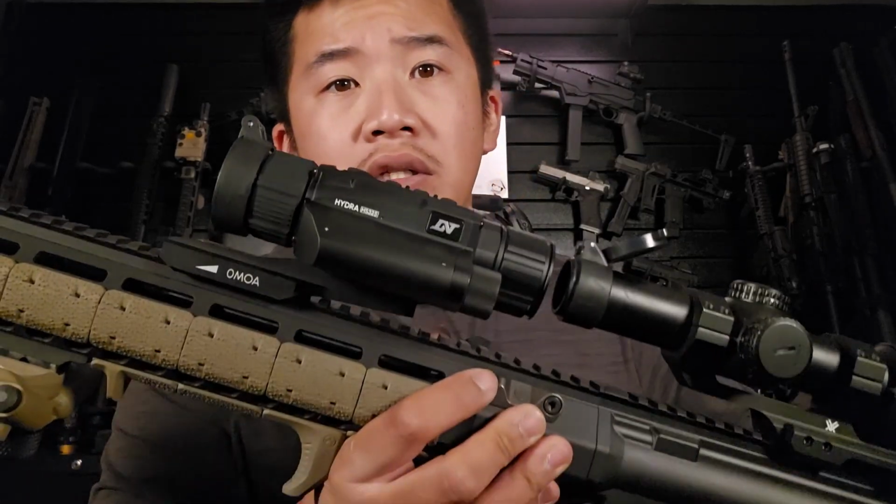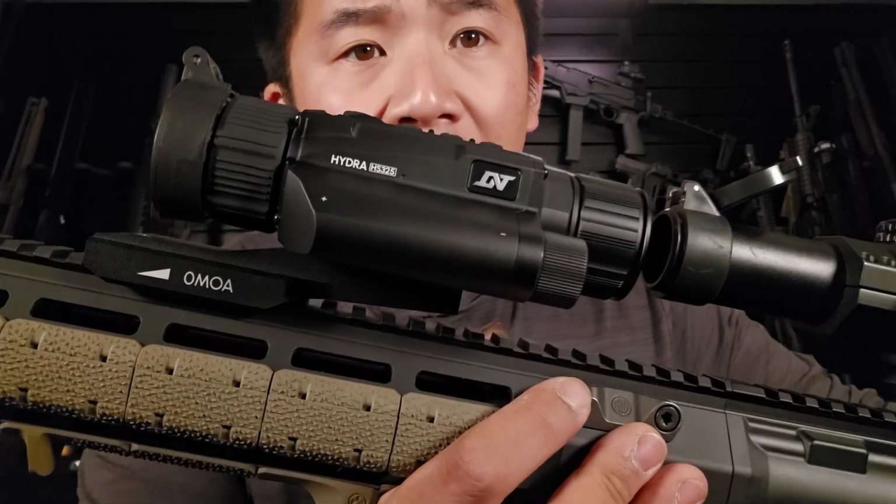So if you are looking into getting into thermals, the DNT HYDRA is probably one of the better inexpensive options to look into. Absolutely fantastic.